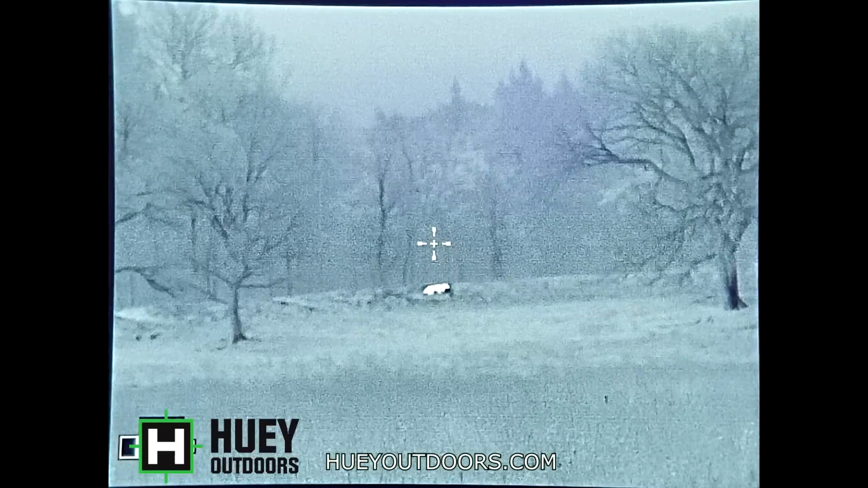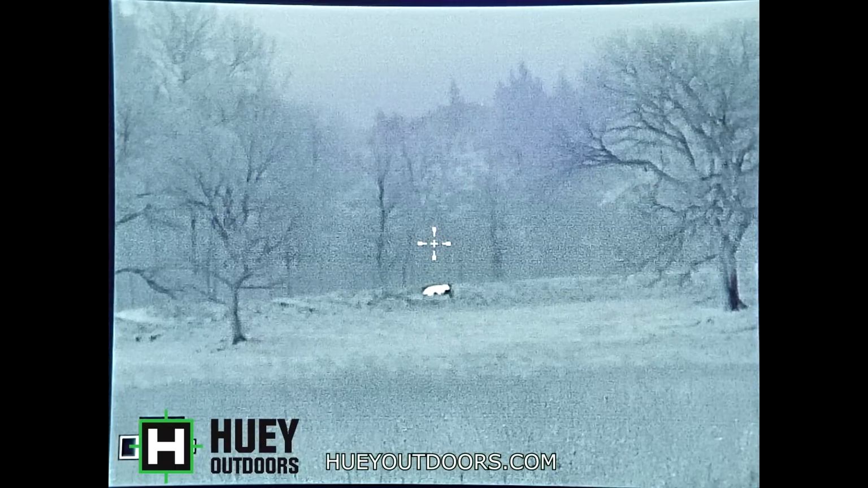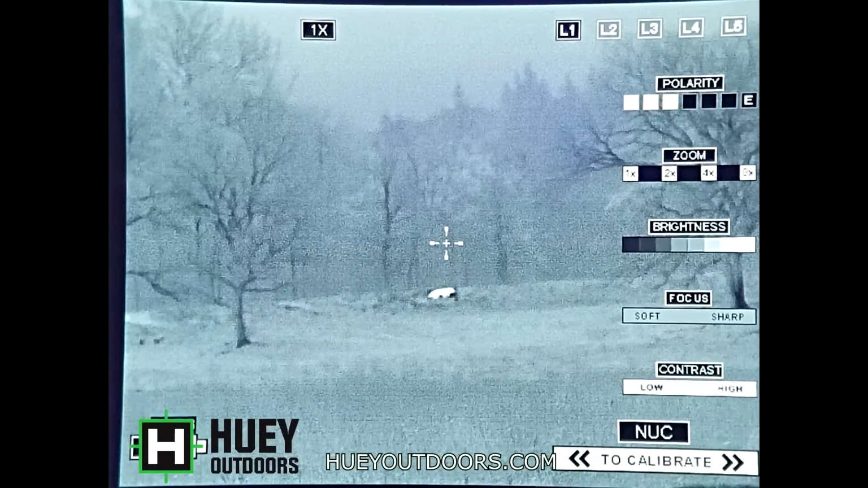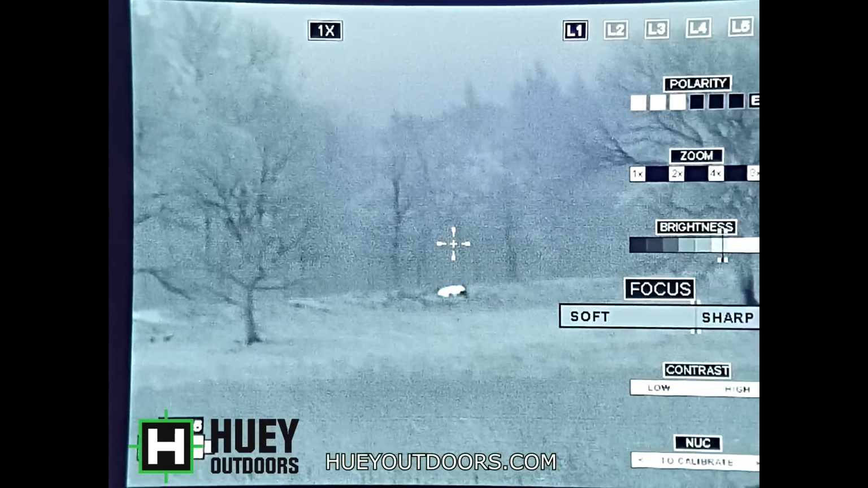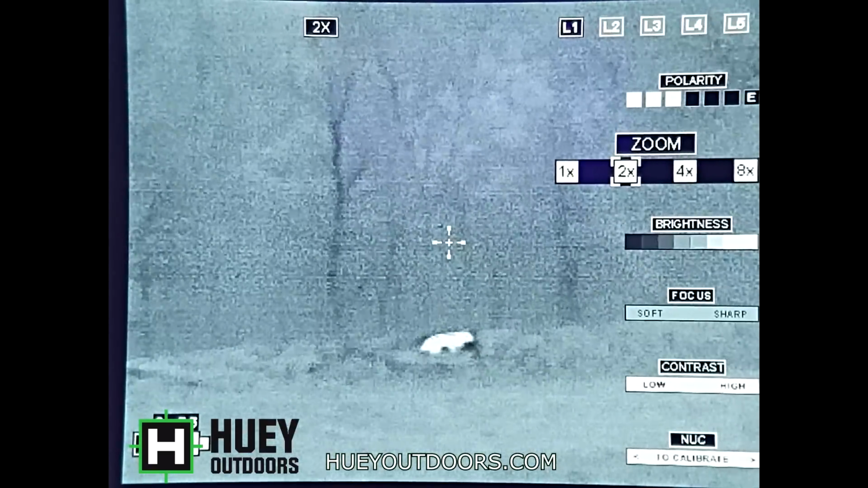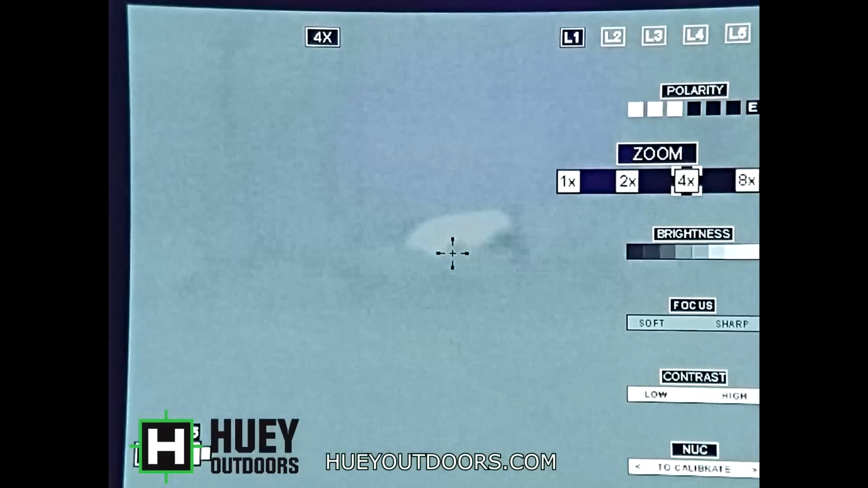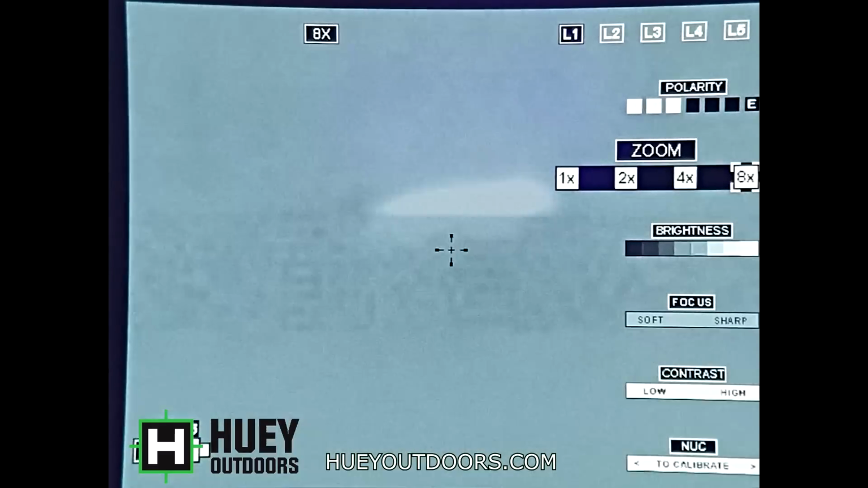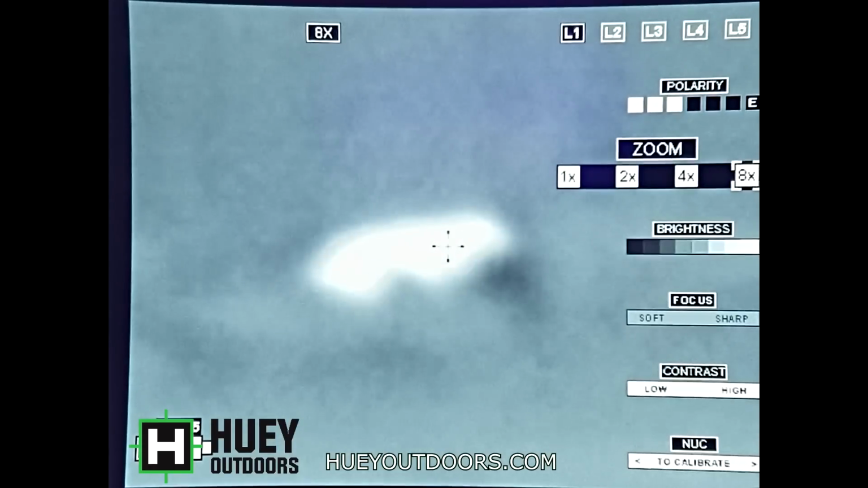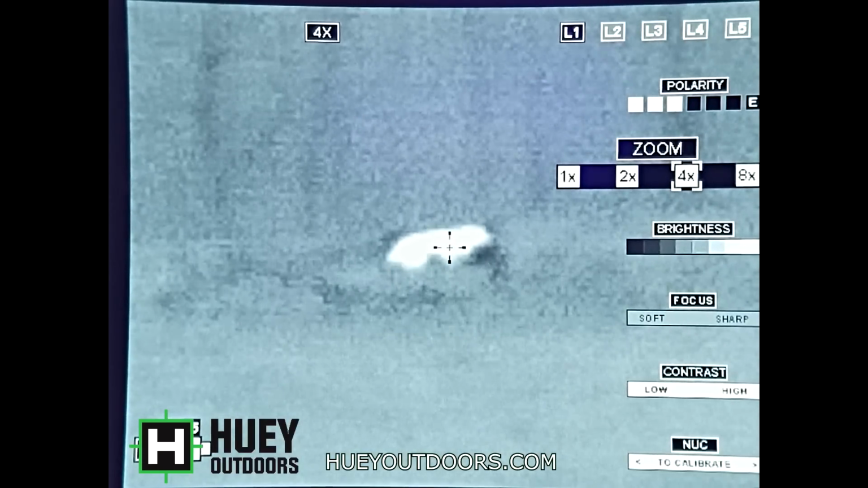In fact, I'm pretty comfortable going out to about 500 yards with this scope. I just wish it hadn't washed out. It's so depressing. But it is what it is. Again, we're showing the magnification differences here. 2x. Wind's blowing the tripod around a lot. 4x. And 8x. And it's washed out, so that's terrible. You would be able to see the ear still if it wasn't washed out from the sun.